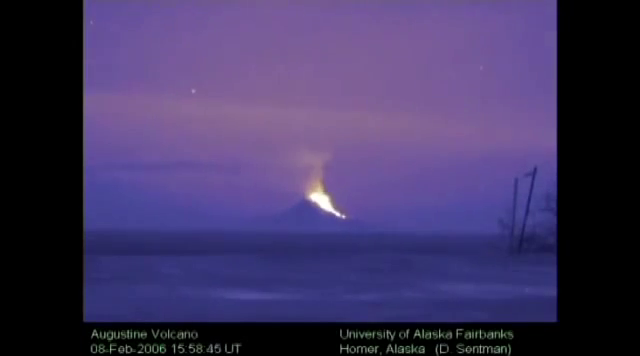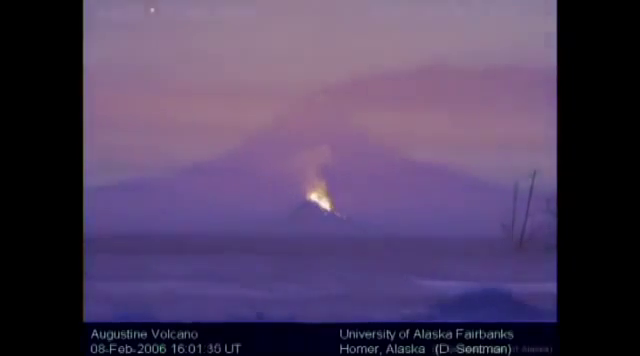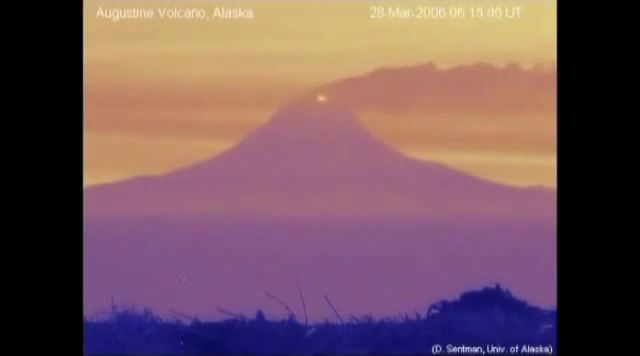Sentman could capture these images because his camera can detect the infrared emissions coming from the volcano. This provides environmental information not available in thermal imagery collected by other devices. The images Sentman's camera records are remarkable, but ultimately, volcanologists are working to learn more about what happens prior to an eruption.